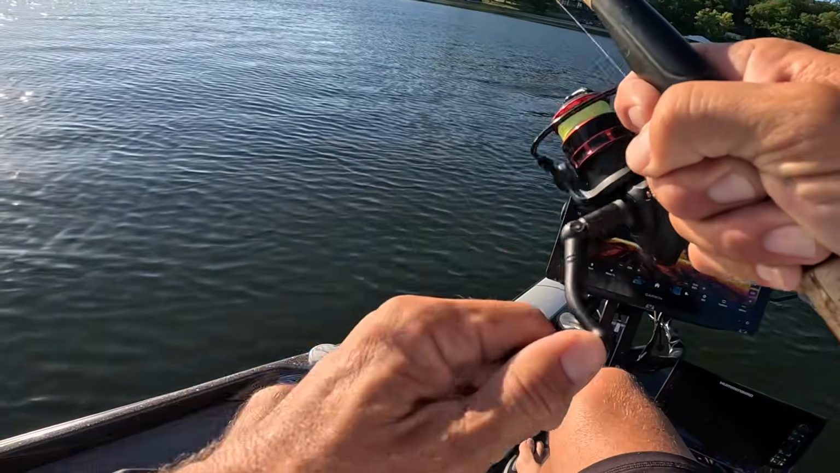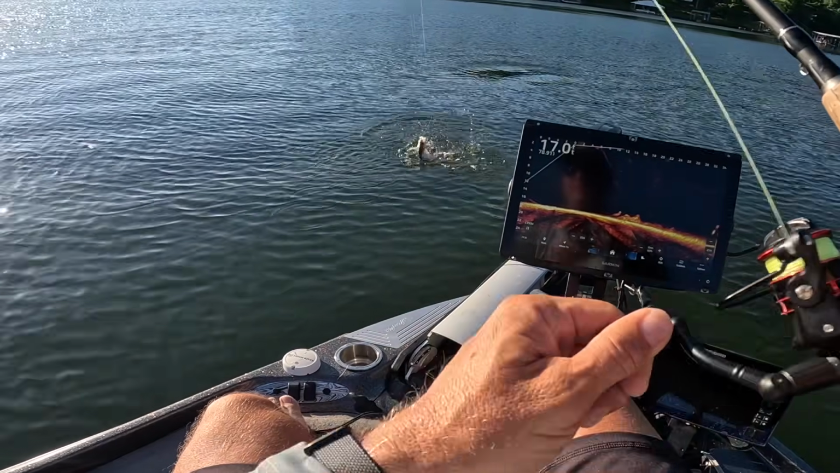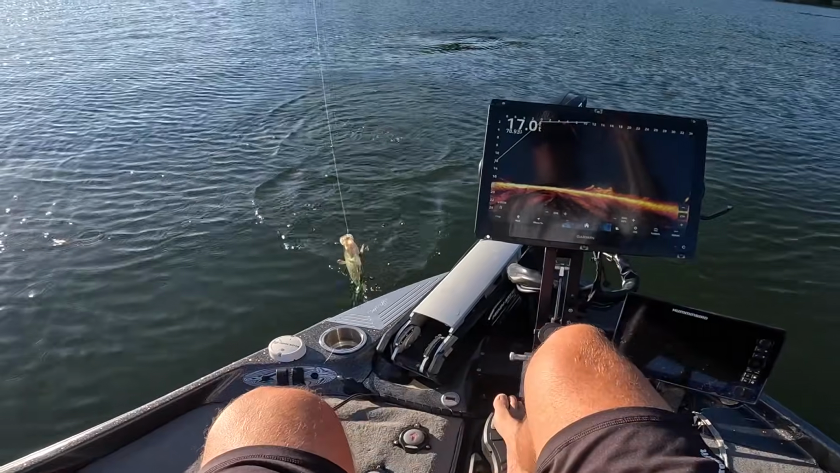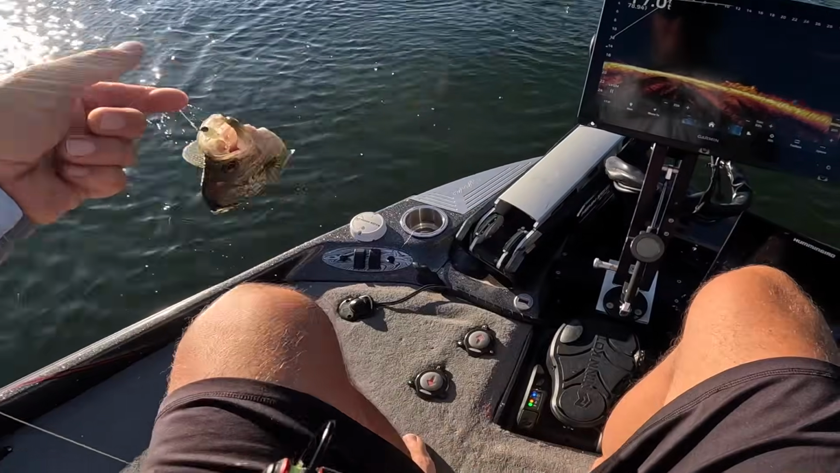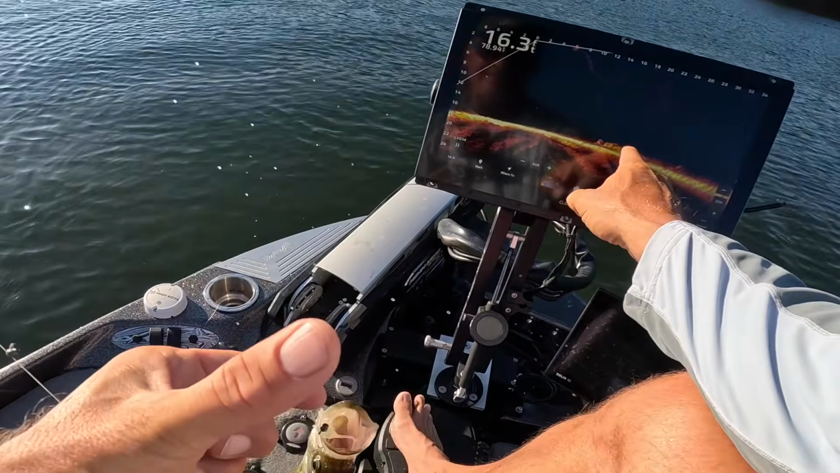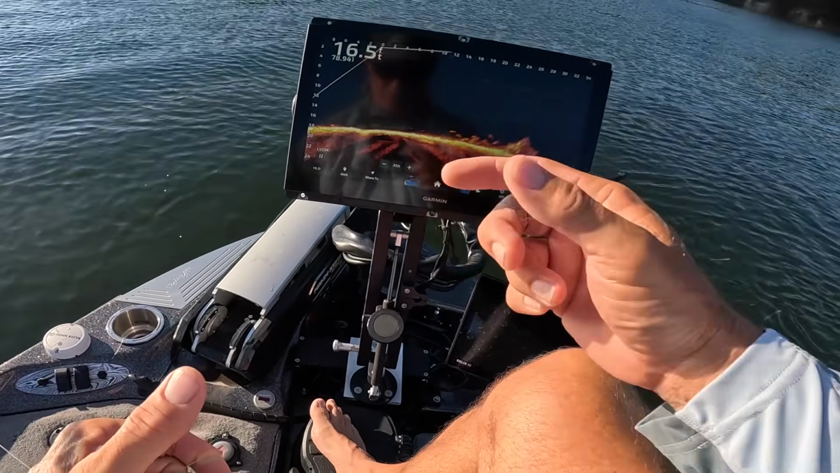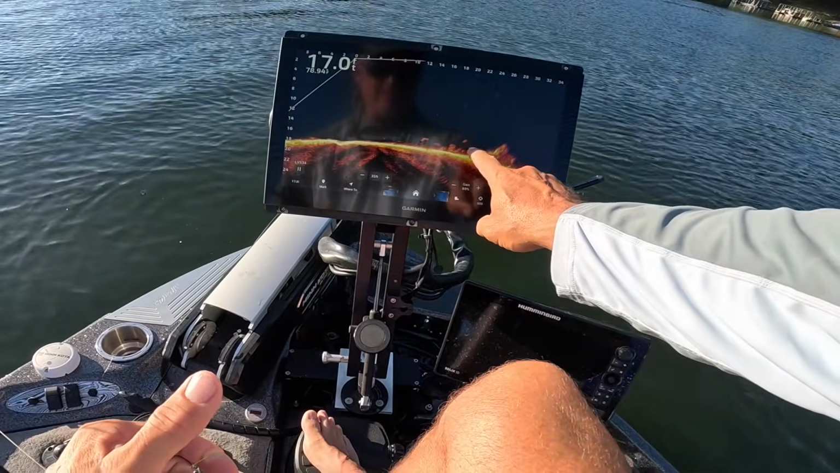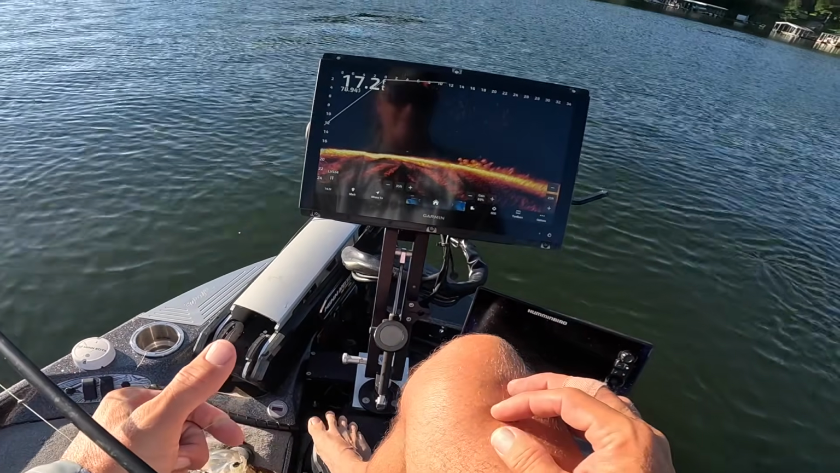Here we go. Had to bring out the king's tail, and we got a slab. Yeah. Look at those guys, man. All the way down there at 16 foot, and that guy came off the absolute ground, which was 18 feet. I mean, if that's not summer fishing, I don't know what is. At least on my lake, that certainly is. Look at those guys down there, man.